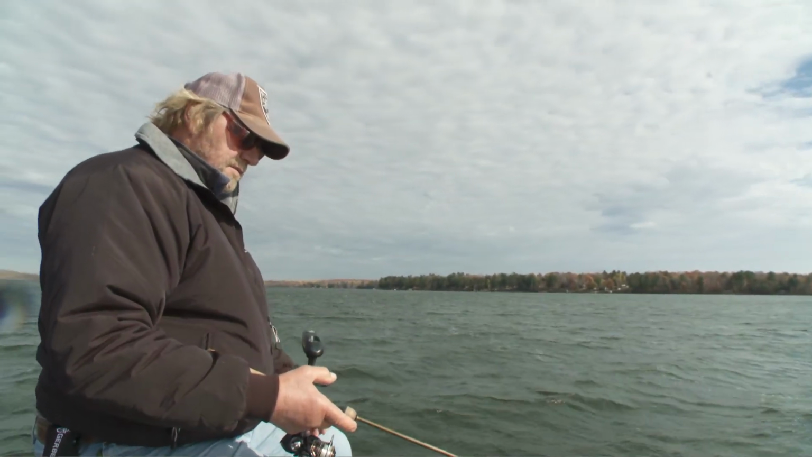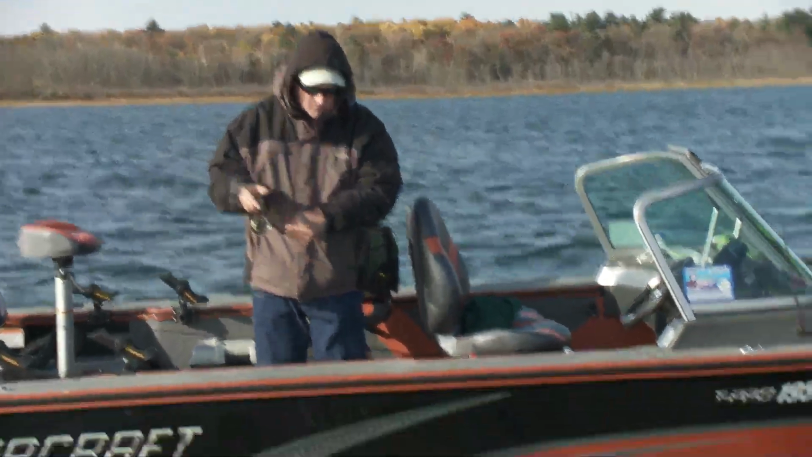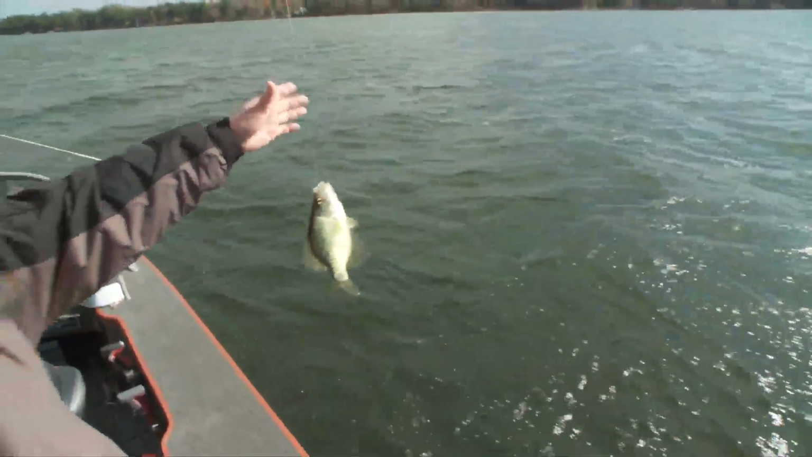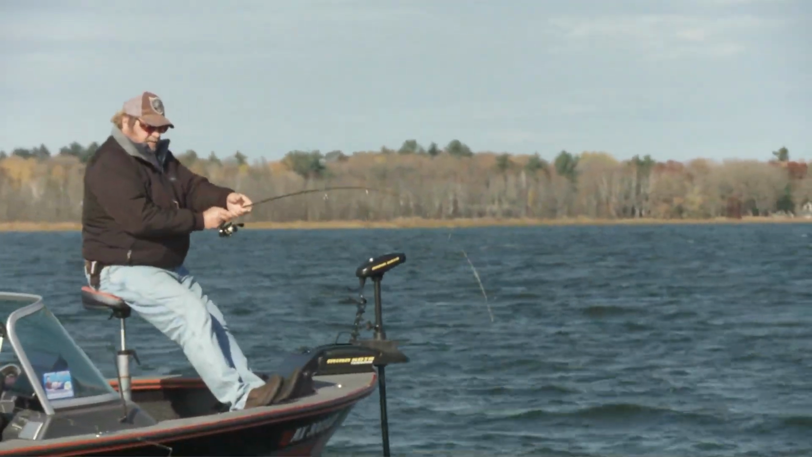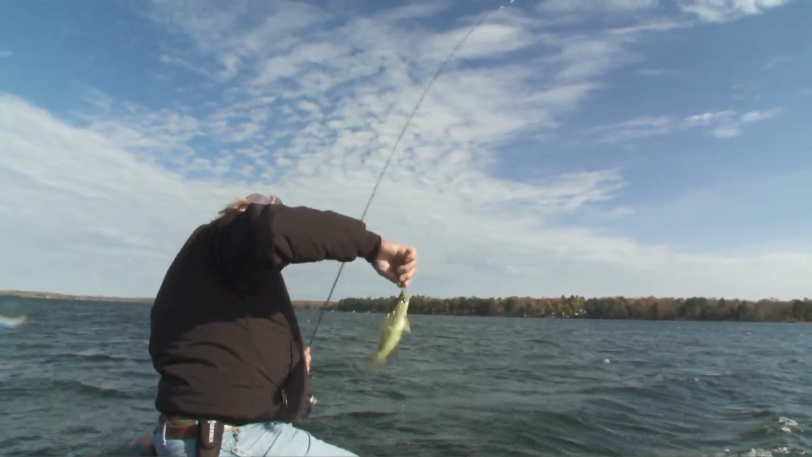And put a minnow on the back. There's one. I got another one. You got another one? There you go. Oh, that looks better. Boy, they're down there deep though. Holy cow. See, I moved just a little bit, and I got us on a different school of fish, and they're thumping. That's all right.